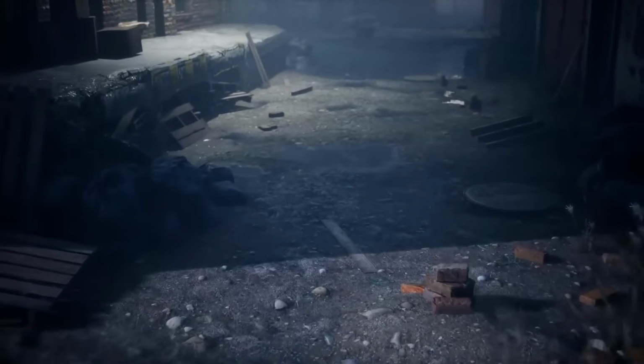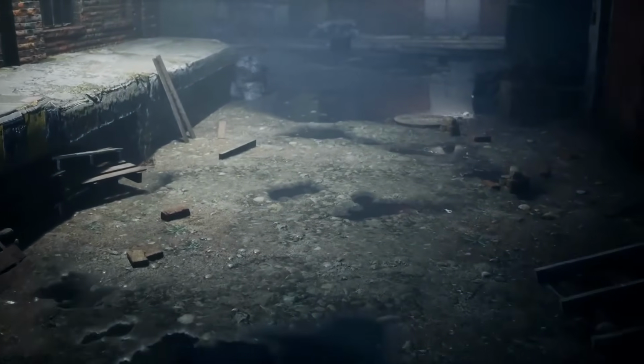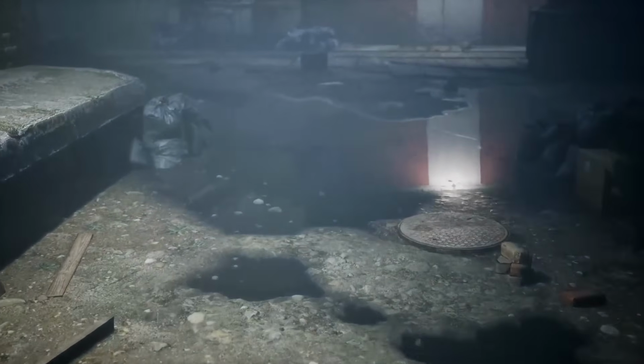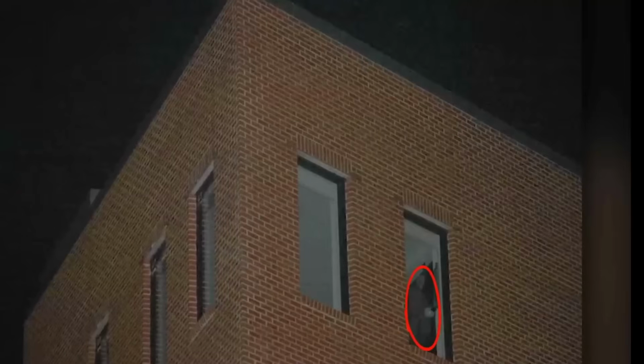The building, an old warehouse that hasn't been in use for decades, adds to the creepiness of this sighting. The user's mother, who lives in that area, said that the building was known to be out of operation for a long time. So again, that rules out anyone legally being inside. So what do we have here?